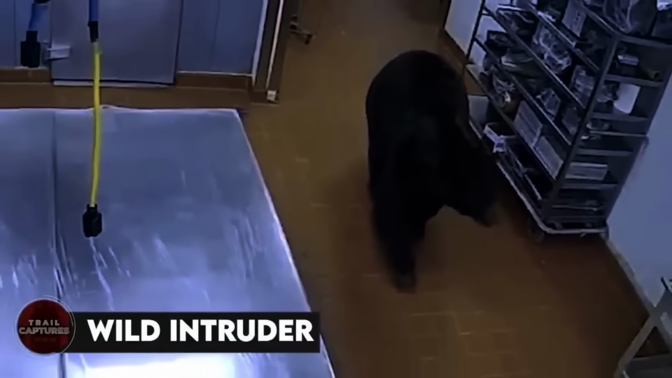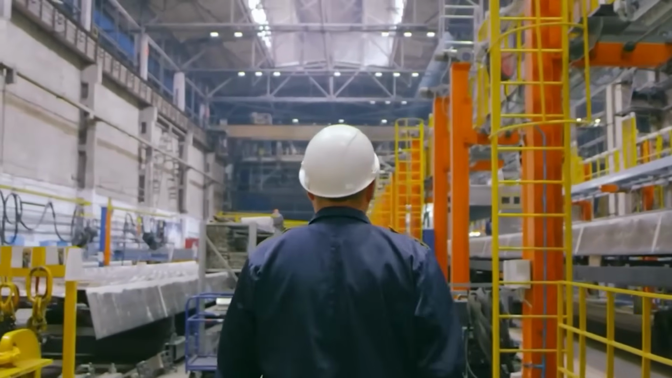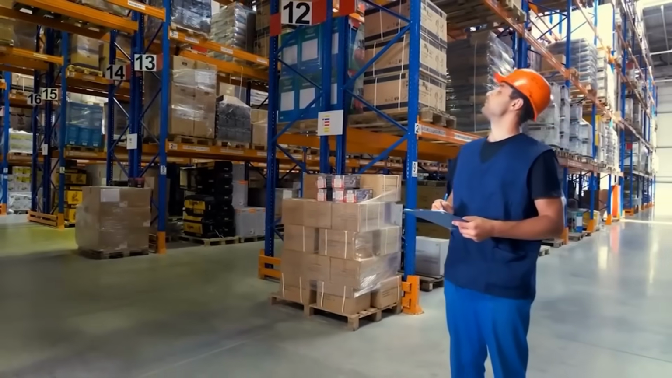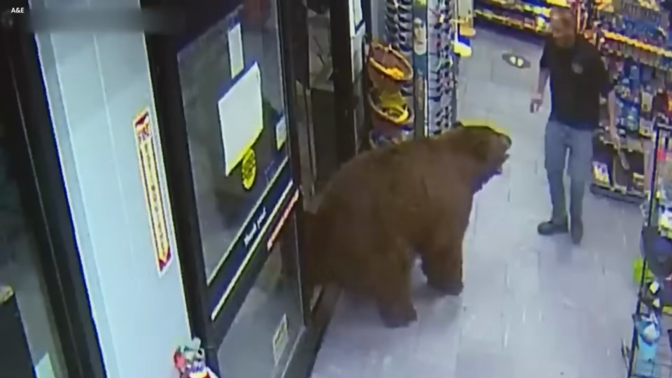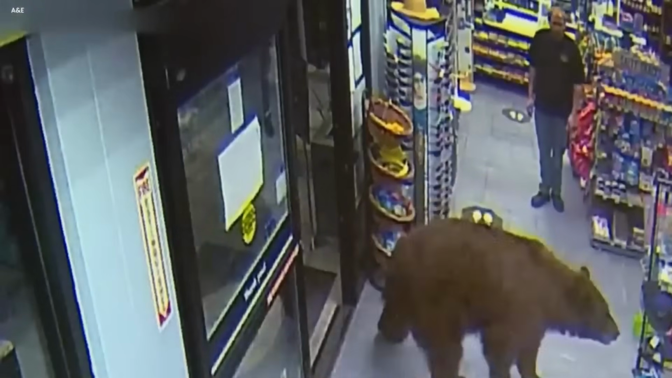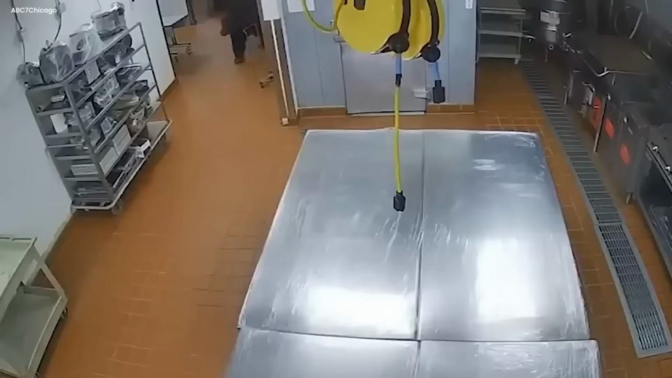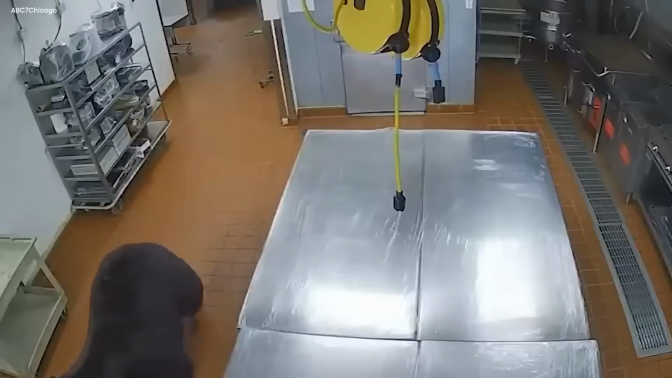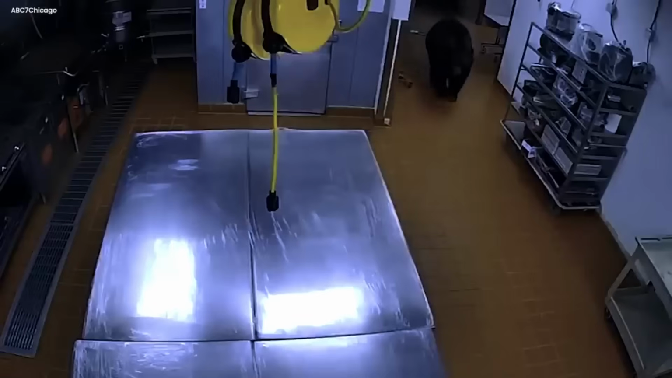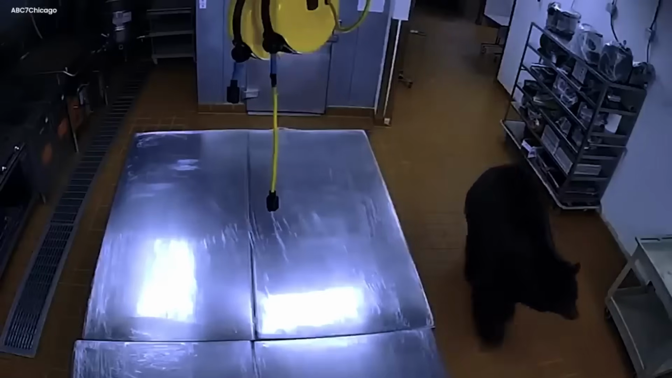Wild intruder. Who would have imagined that, when you clocked out of your job, the next time you see your workplace, it would be in the coverage of a news channel portraying a horrific scene of a wild bear entering your workplace? It is a heinous sight, isn't it? That exact scene was recorded in the camera footage of Aspen Resort, where a wild bear was wandering around in the resort's kitchen. It is an abominable situation one must never encounter, but sometimes luck is not on your side.